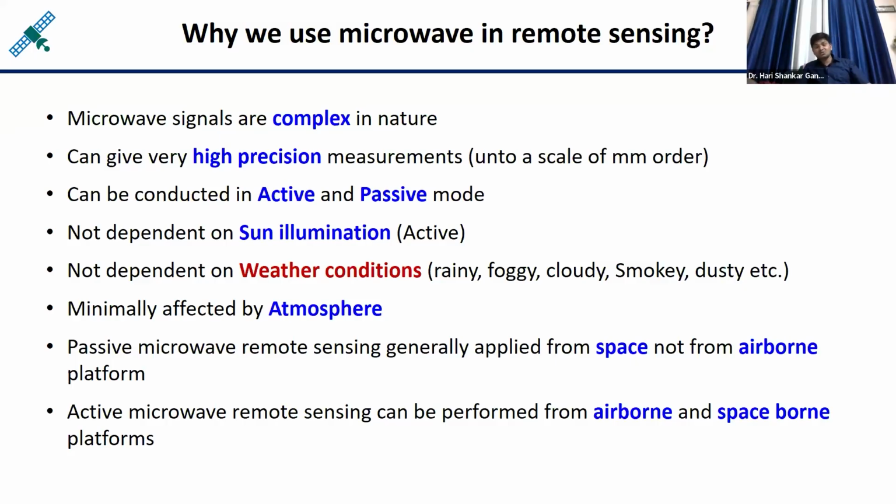So this is another advantage of the microwaves over the other portions of the electromagnetic spectra used for the remote sensing purpose. Then next is passive micro remote sensing, generally applied from the space. Because in case of passive remote sensing means sun energy we are using, and from sun's energy, very small amount of microwaves are reaching to the earth surface. It means from the larger area, very small amount of energy is moving towards the sensor side. It means that small energy cannot be captured by the satellite very precisely. So the resolution of the images in case of passive remote sensing is very, very coarse.